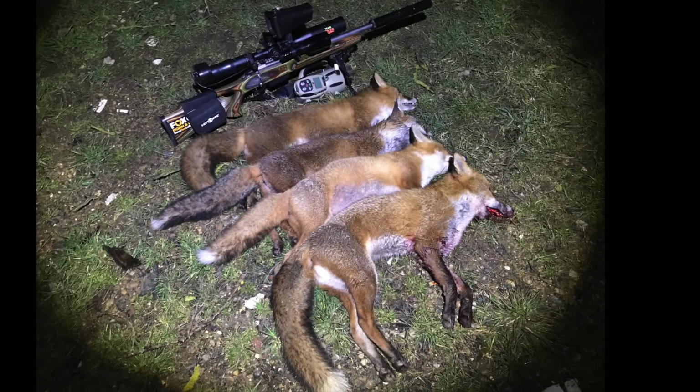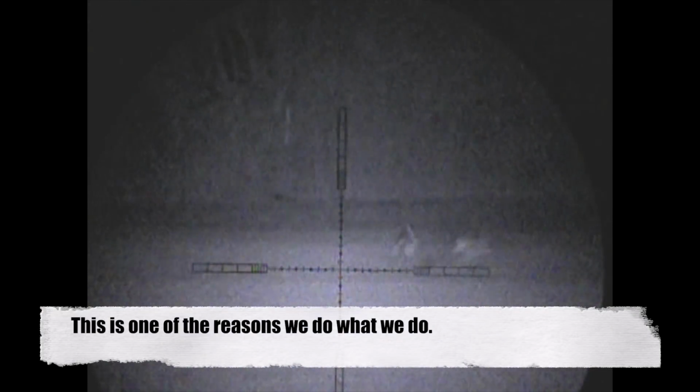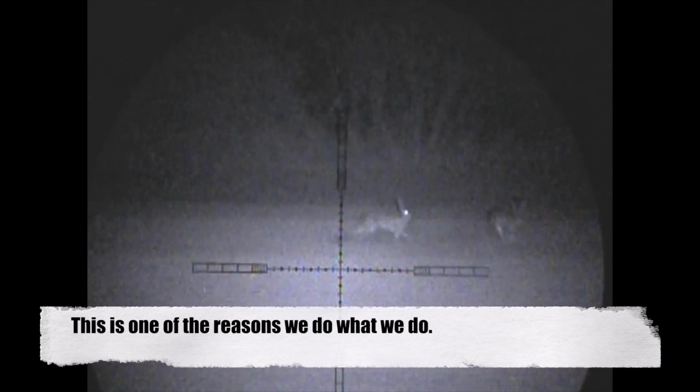And there's our quartet, one of the best evenings we've had so far this year. Hopefully we'll have a few more. If you've seen any of my previous videos, you know that I've got a real appreciation for the natural world, and I love to see stuff like this when I'm out.